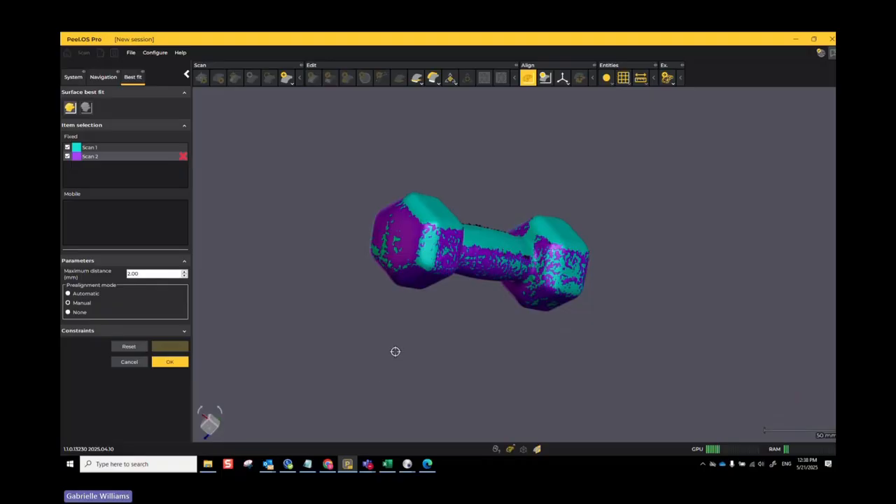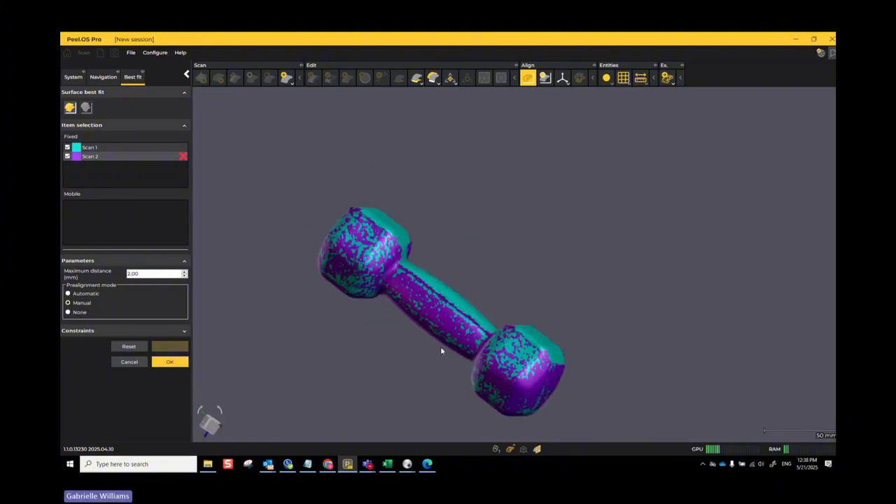And then the software does the rest to shimmy the two scans together so that it's in contact with itself as much as possible. So I'd like to see a nice little pattern like that. So I'll click on OK.